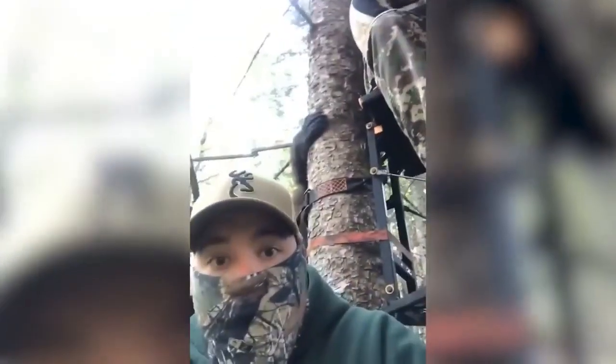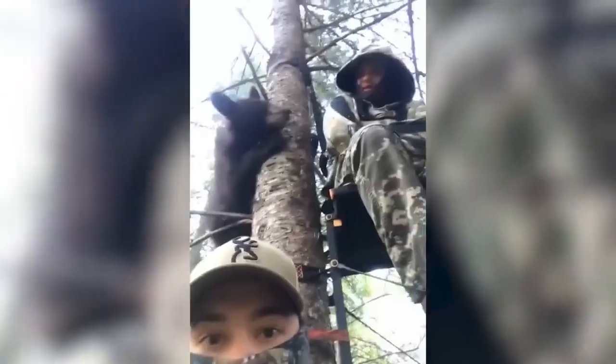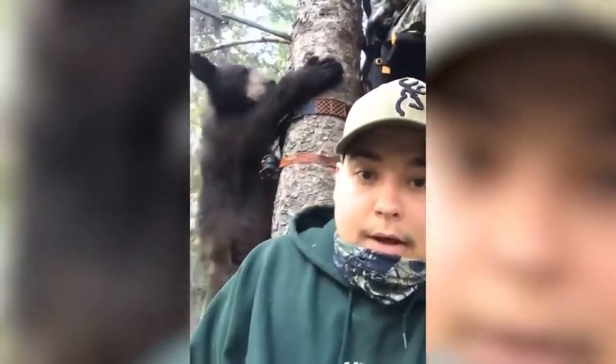Remarkably composed, the hunter captured the entire event on camera. When these two charged on the top of the tree, those hunters were shivering, even if the preceding one had been a little calmer. Fortunately, they returned after sniffing one of them and losing interest immediately.